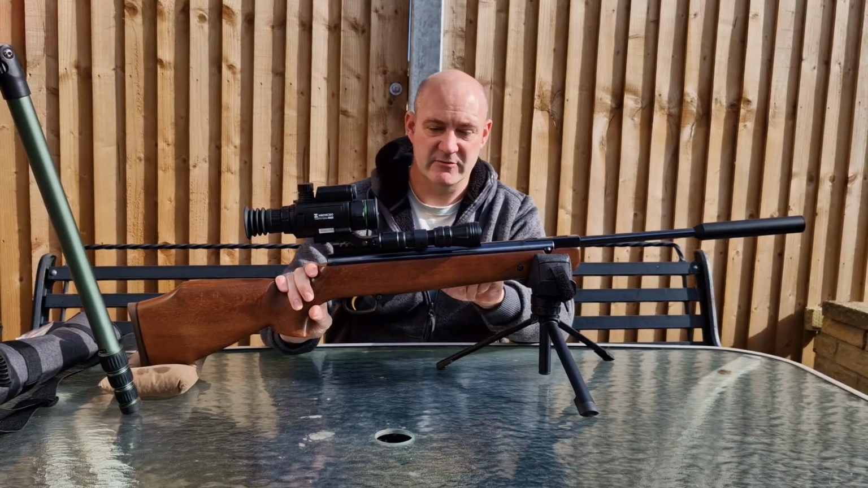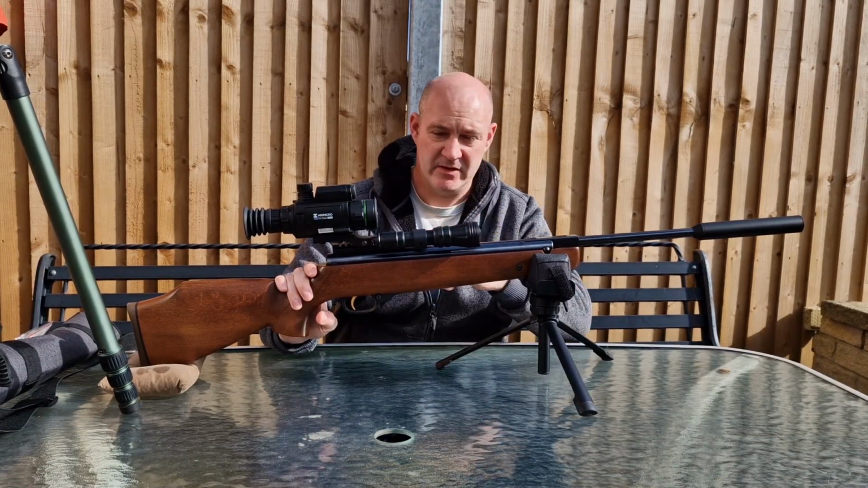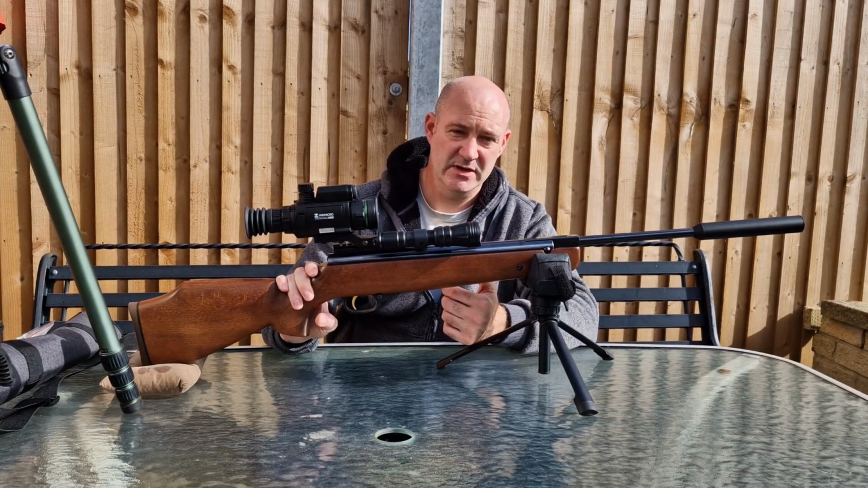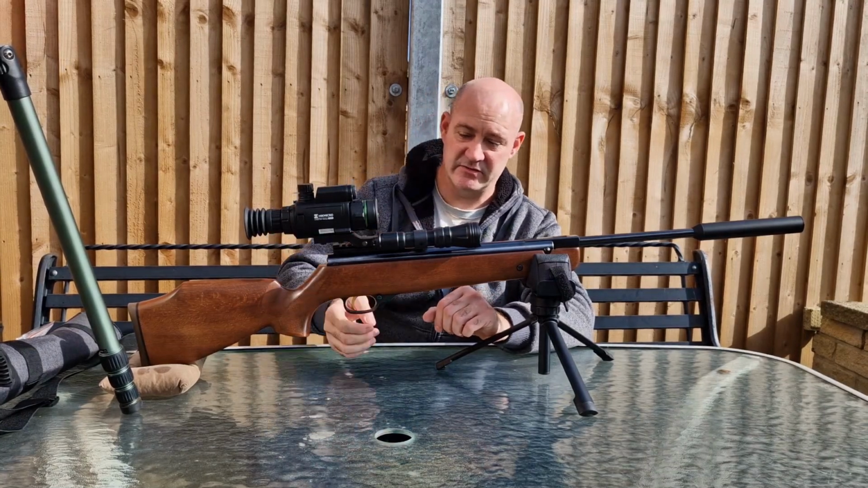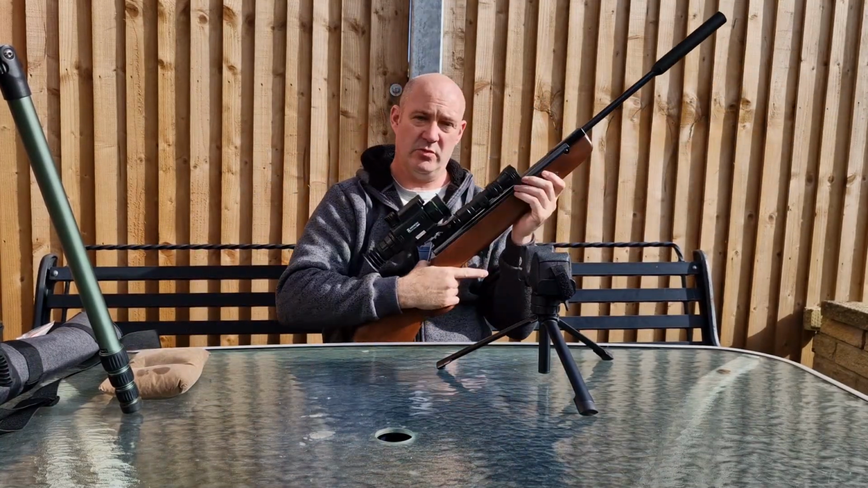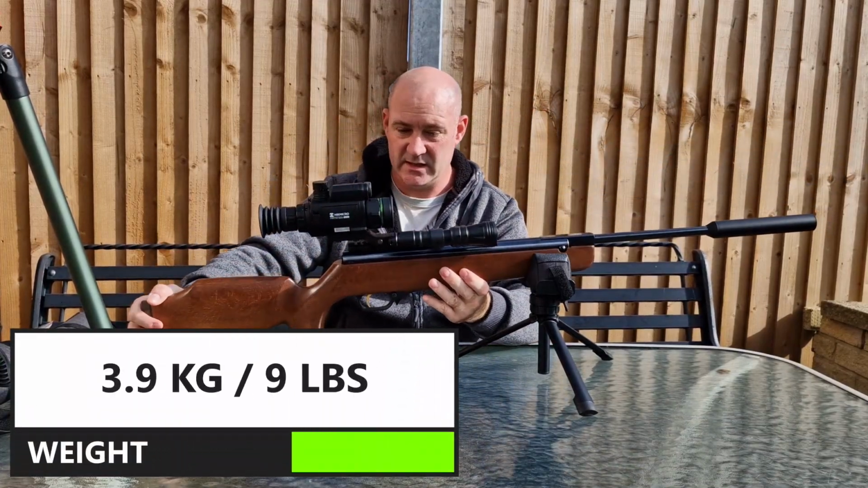That's one of my problems I've got with my 97K. I don't really like carrying it around if the safety is off, and sometimes you knock the safety catch off because you're going to take a shot and then the shot disappears, so you're stuck with a rifle that's not on safe. So that for me is a very good feature on the safety catch. So it's nice to shoulder, nice and comfortable, but it's heavy, as I said, but a lot of the weight is coming back into your shoulder, so it doesn't feel too bad.